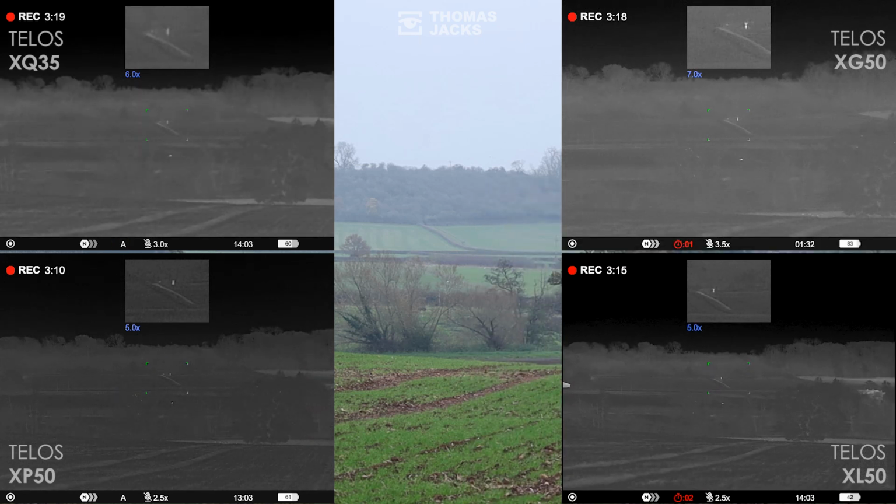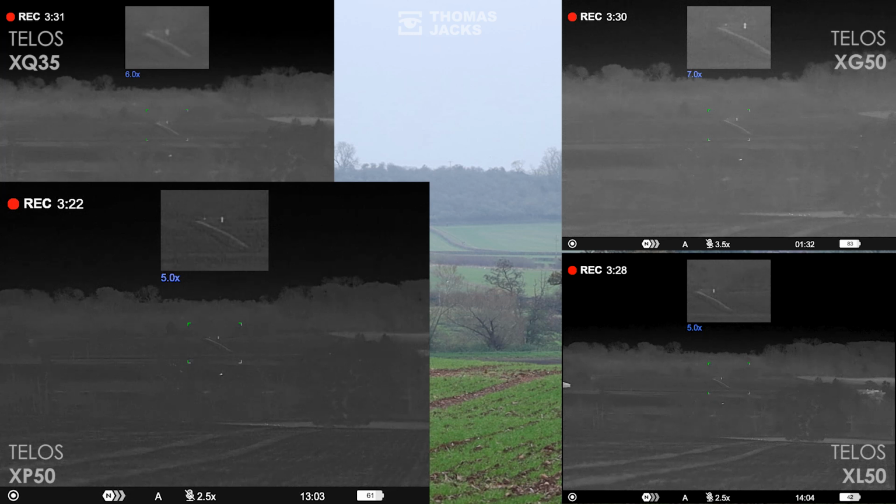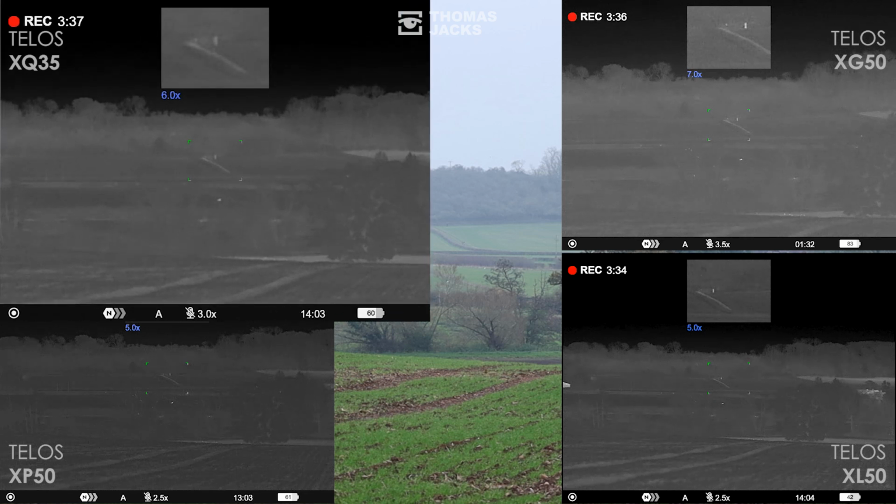All 4 Teloses passed our very long-range detection test, even at their base magnification. With zoom they all spot a 15cm bottle of warm water. The winner though, at very long range in high humidity, is the sub 18 millikelvin Telos XP50. Larger pixels are just less affected, which is also demonstrated by the XQ35's performance. If you're on a budget, it can clearly do long ranges in bad weather.